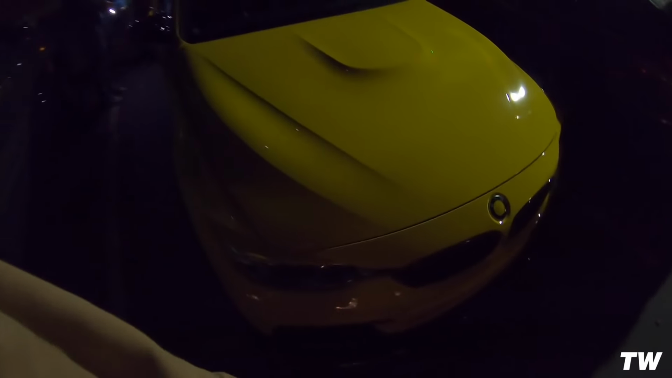We have the burnt yellow F80. Crazy. 6K wheels.